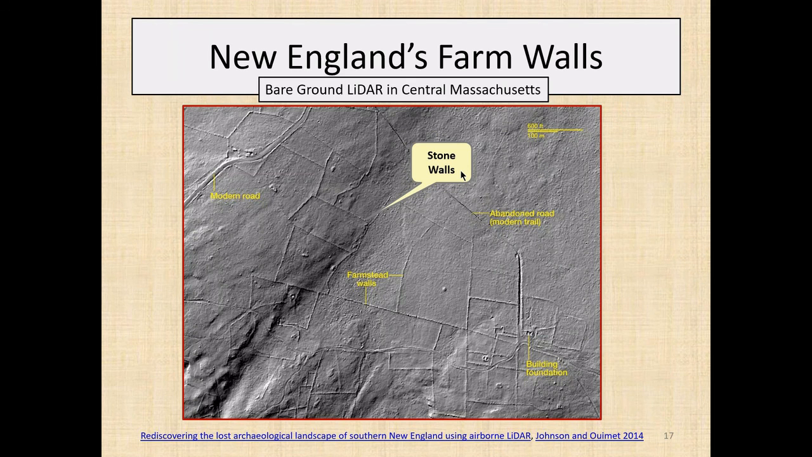But let's look at LIDAR a little more closely for New England and the farms. This is a bare ground LIDAR image of an open farmed landscape, more in central Massachusetts. It of course picks up the roads, but what really jumps out here are the boundary walls. And so for those studying the historic landscape of New England, this is absolutely invaluable.